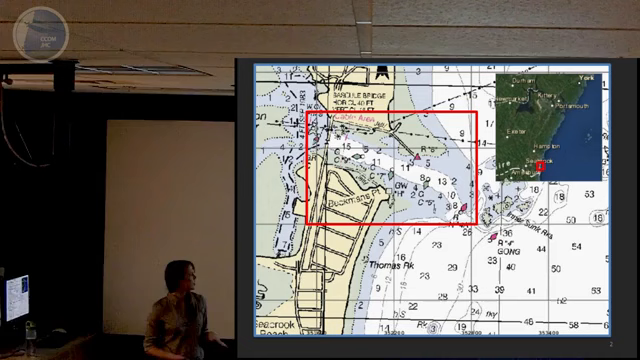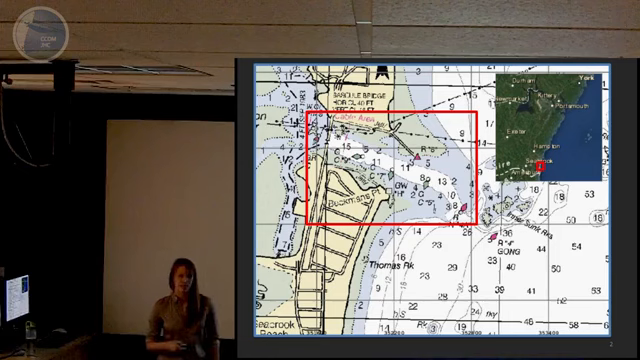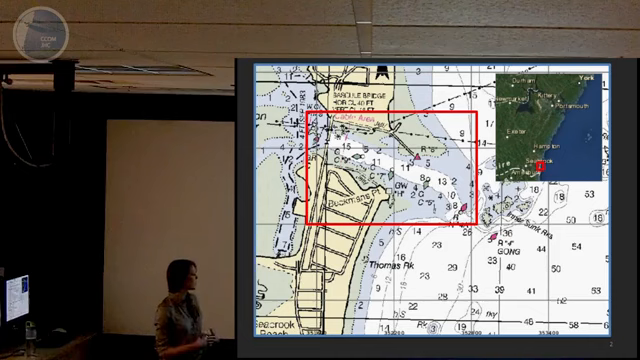The inlet opening is stabilized with jetties to the north and to the south here. And straight down the center of the inlet is a deeper navigation channel that's dredged and maintained by the Army Corps. The controlling depth of the navigation channel is about 8 feet or 2.4 meters. And the depths outside of the navigation channel are very shallow, sometimes under a meter during low tides.